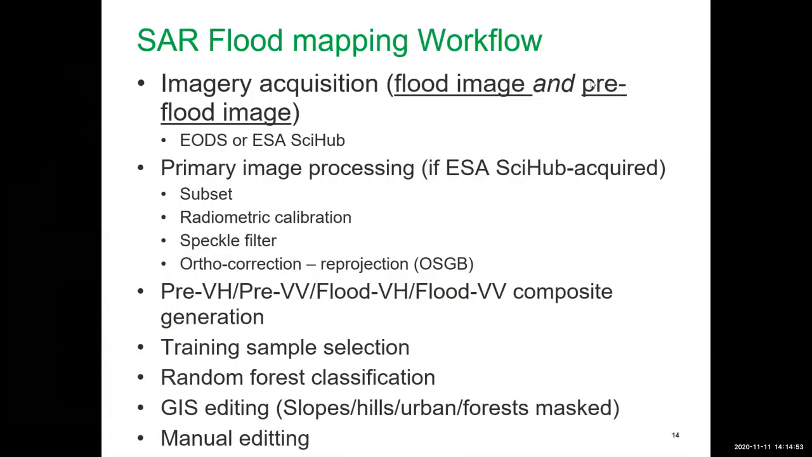So just a very brief summary of the workflow that we go through. We go through the image acquisition process. We need to collect an image during the flood, and a good pre-flood image that doesn't have any floodwater in it. And basically, we use the two images to compare with each other and produce a false color composite image. So we can either get these data from the EODS or the European Space Agency Sci-Hub. EODS is Earth Observation Data Services.